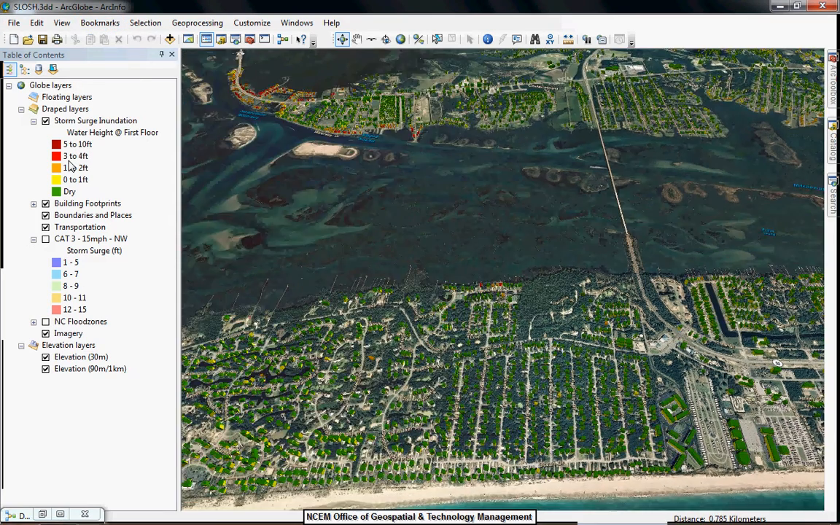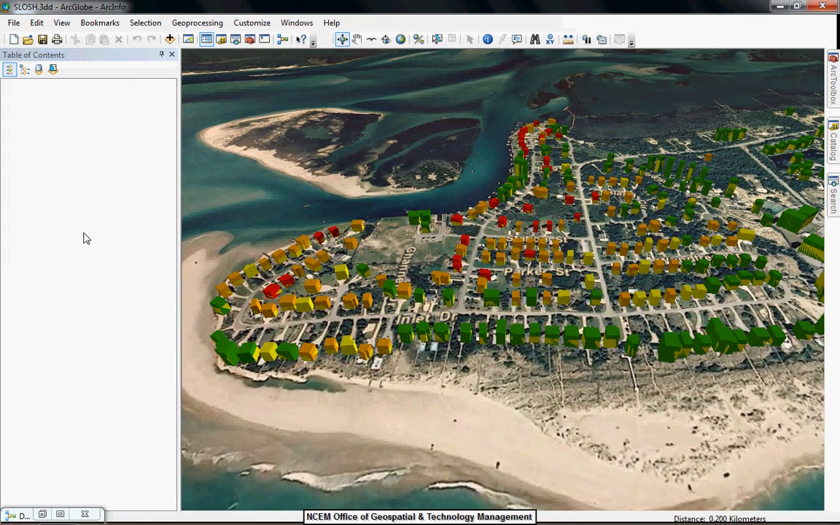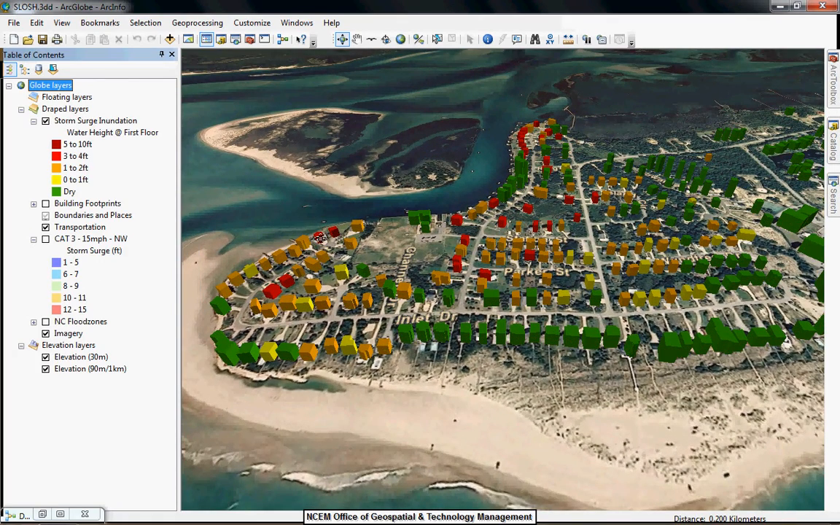As we zoom into the Emerald Isle area, we can see each of the buildings symbolized by the water height at the first floor. So the buildings in yellow, orange, and red will have significant flooding to the structure, which could result in either a major loss or a total loss.